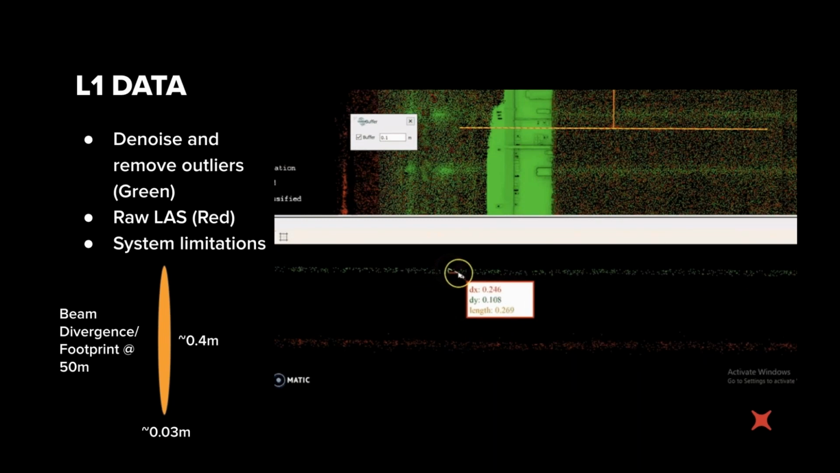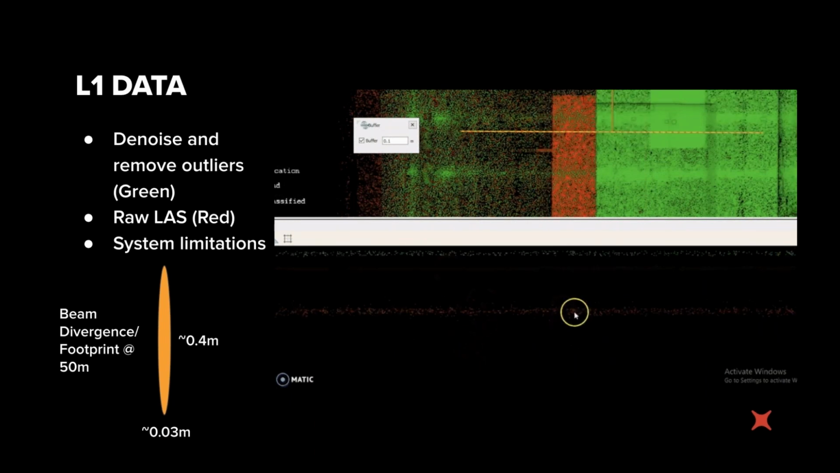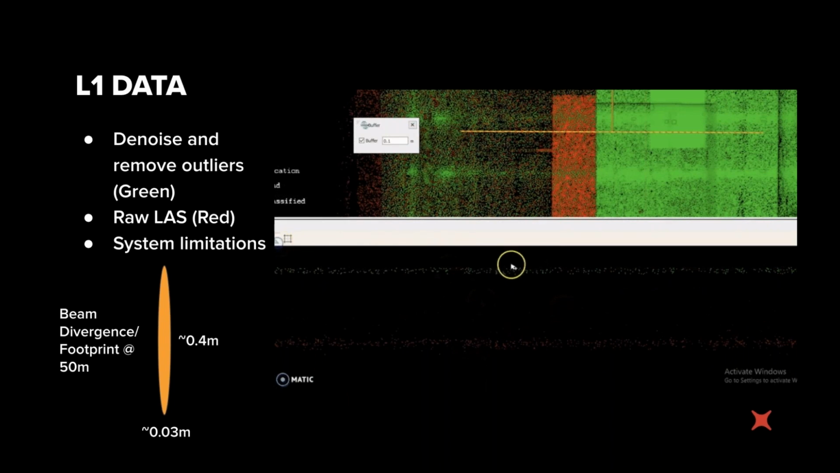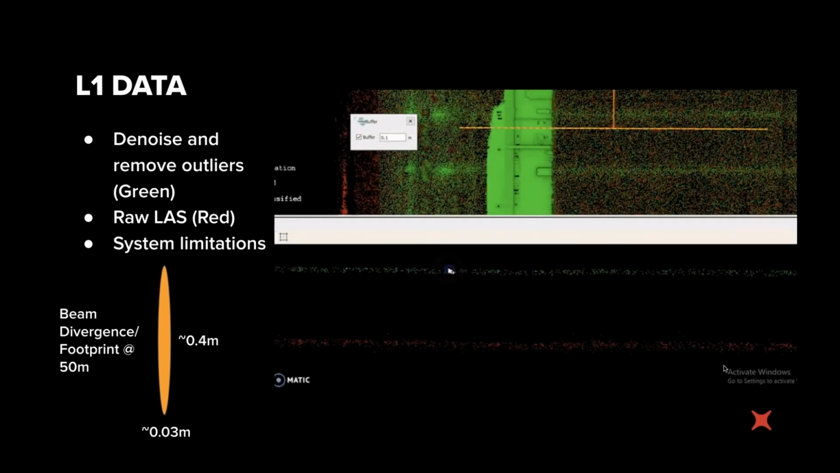So one of the elements that you've got to take into consideration when you're considering how to use this tool in different applications is the beam divergence. So as you can see on the left here, I've got a bit of a diagram of actually what the beam that's emitted from this solid state Livox sensor looks like. So you're talking about a fairly long, skinny beam footprint splash on the ground. And at 50 meters height, you've got about a 0.4 of a meter beam splash long and about 0.03 of a meter wide, or 3 centimeters wide.